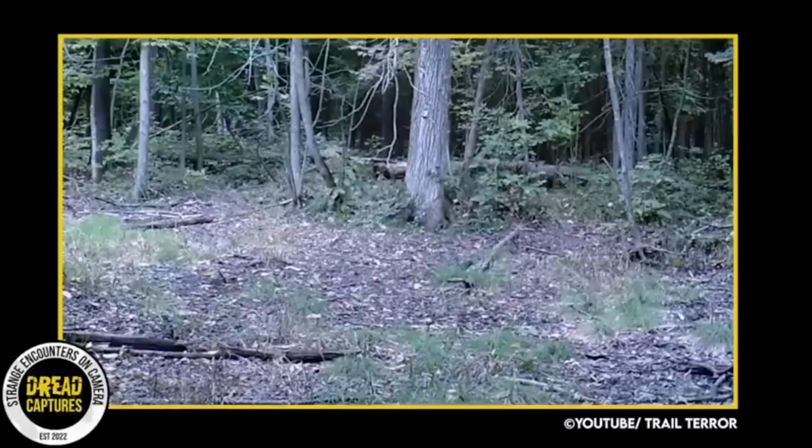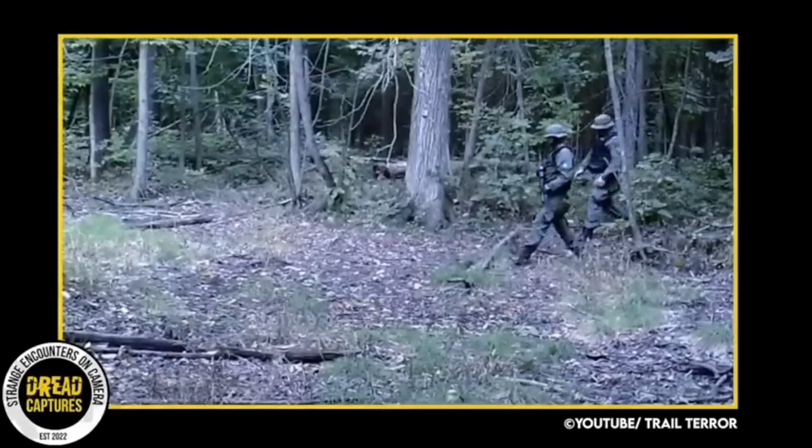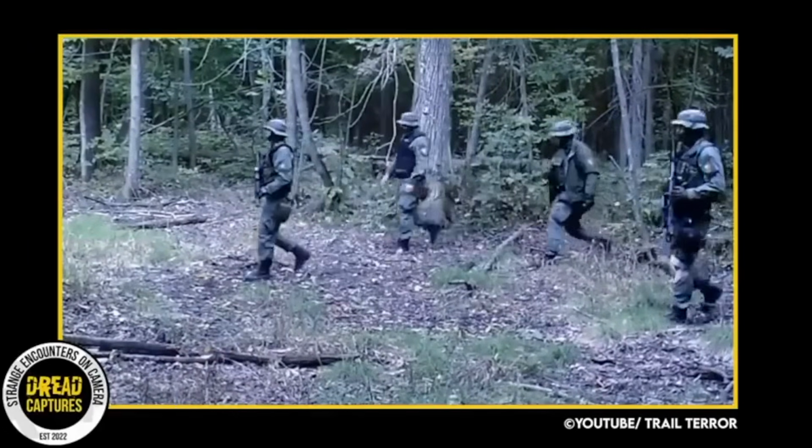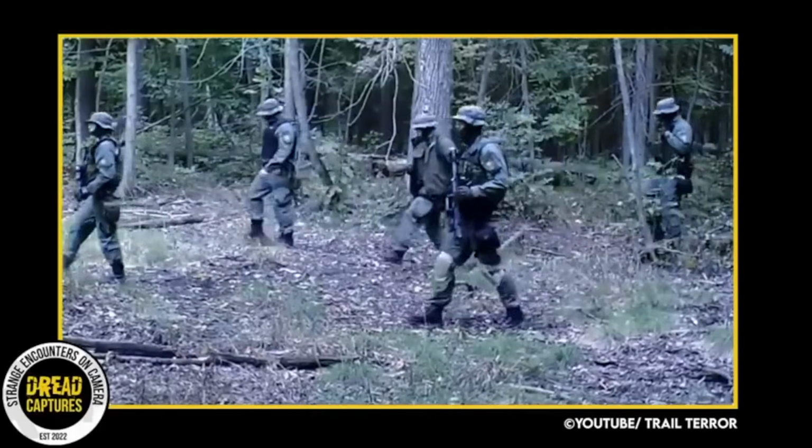One of the most surprising sightings that you could capture on a trail camera was possibly captured by this one. Instead of the usual animals or nocturnal creatures, a decent amount of fully armed soldiers carrying automatic rifles were spotted walking through the forest, and this trail camera caught it.